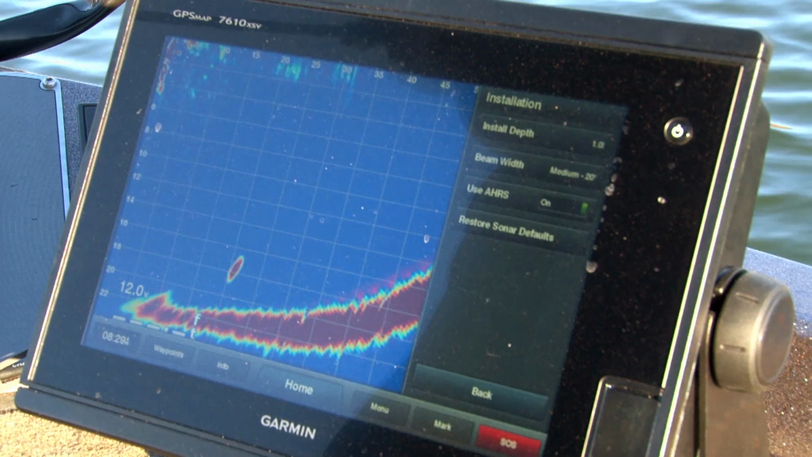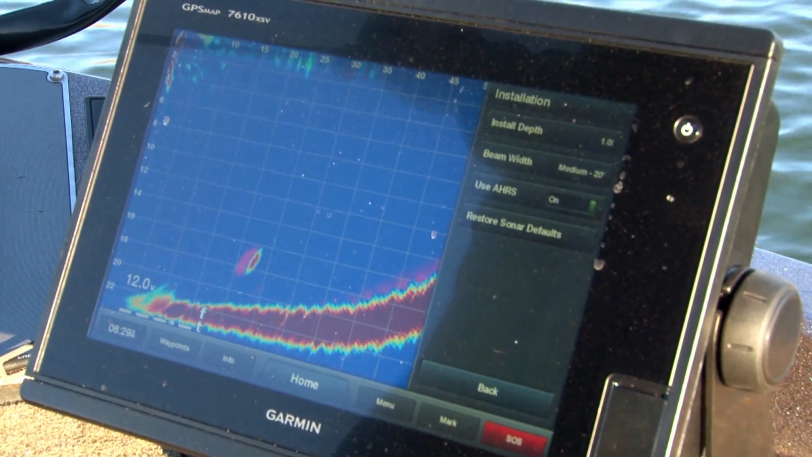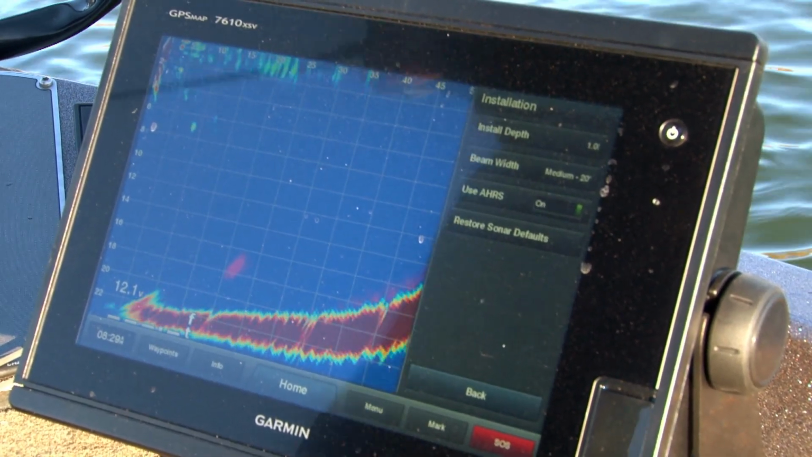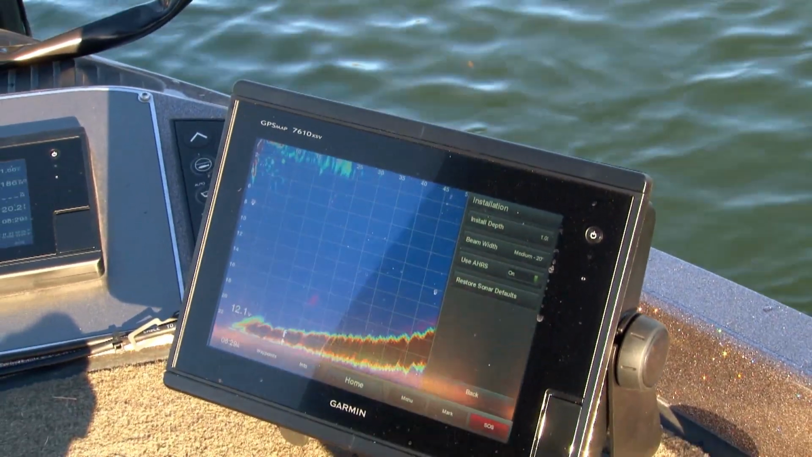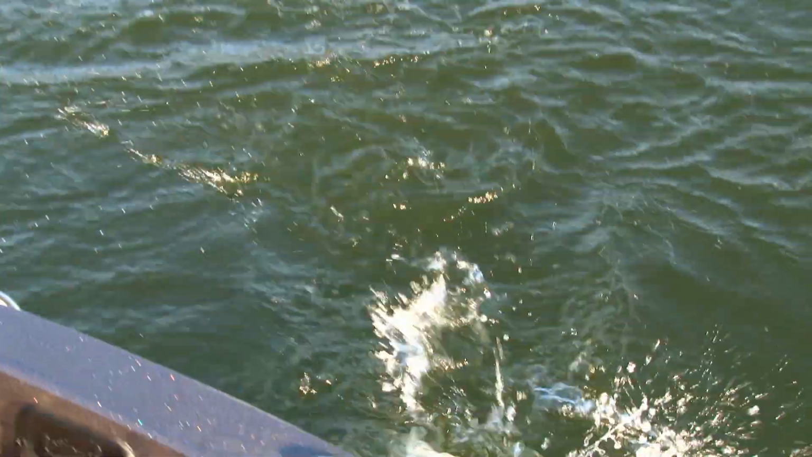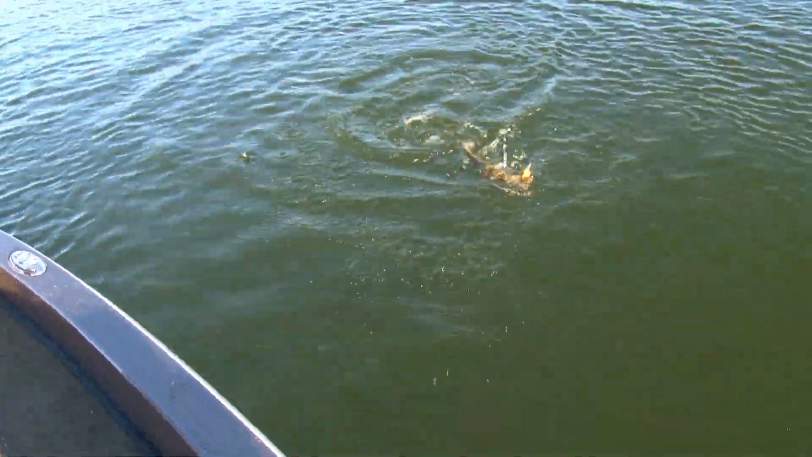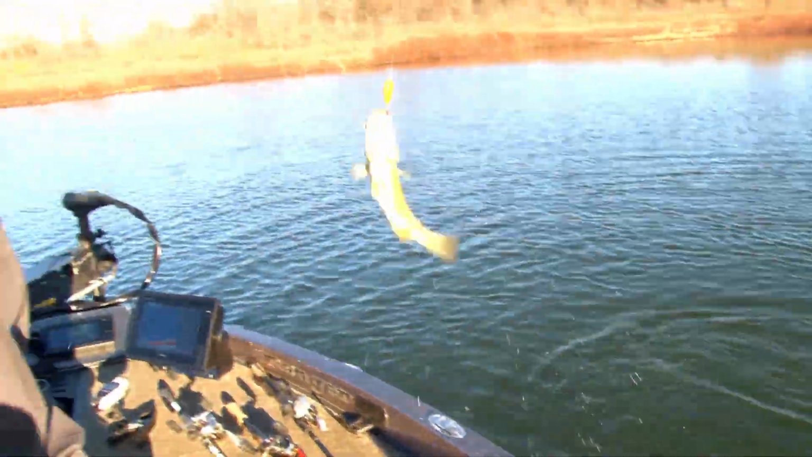Something's coming up. Getting agitated, coming towards her bait. Oh, got him, holy cow, did you see that? You actually could see it on the screen. You saw that fish come up off the bottom and just kind of started hesitating, and it's a smallmouth. You could see that fish on the graph literally come up off the bottom and set up to ambush that bait. And then I felt the bite. Holy cow, that's crazy.